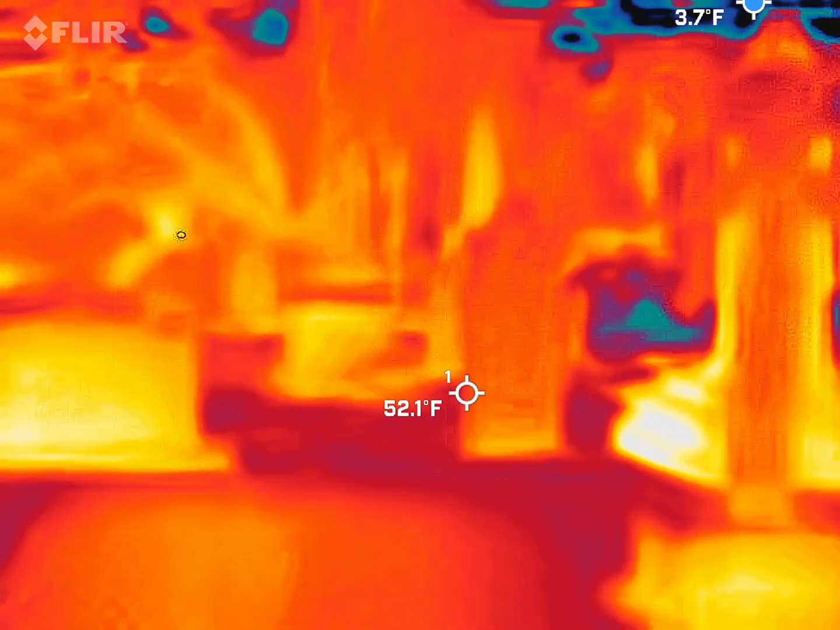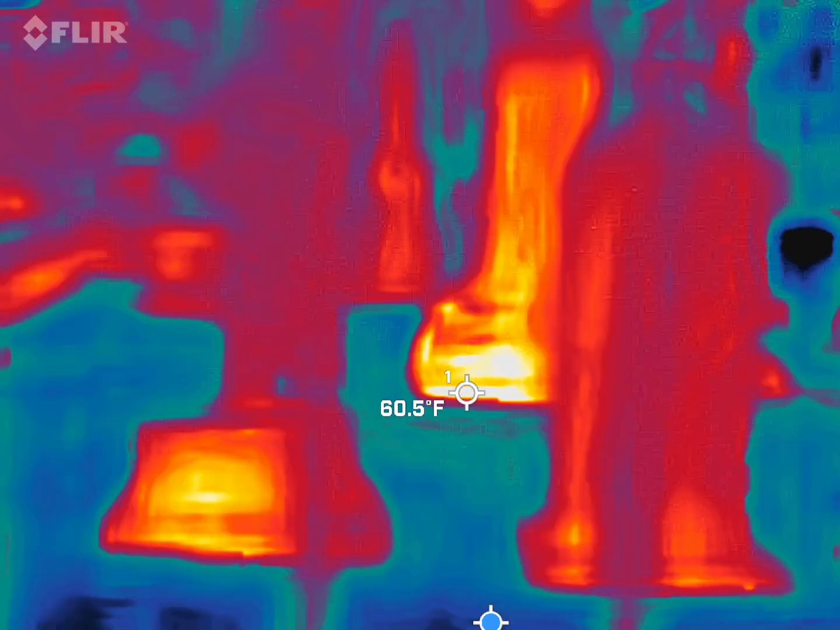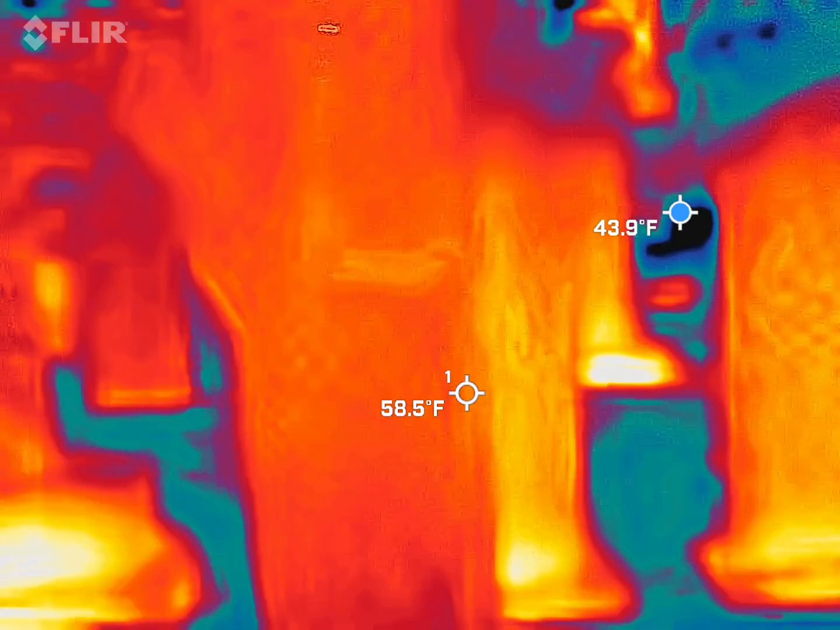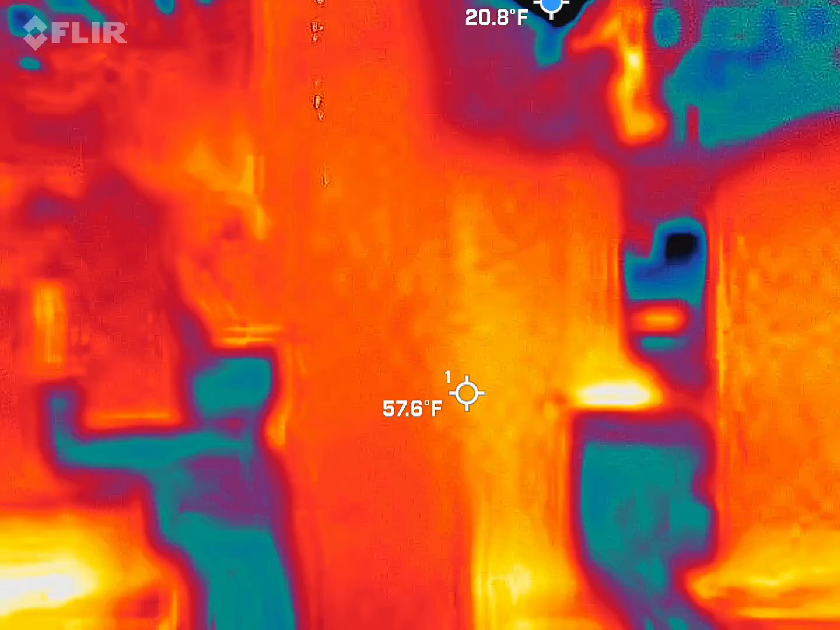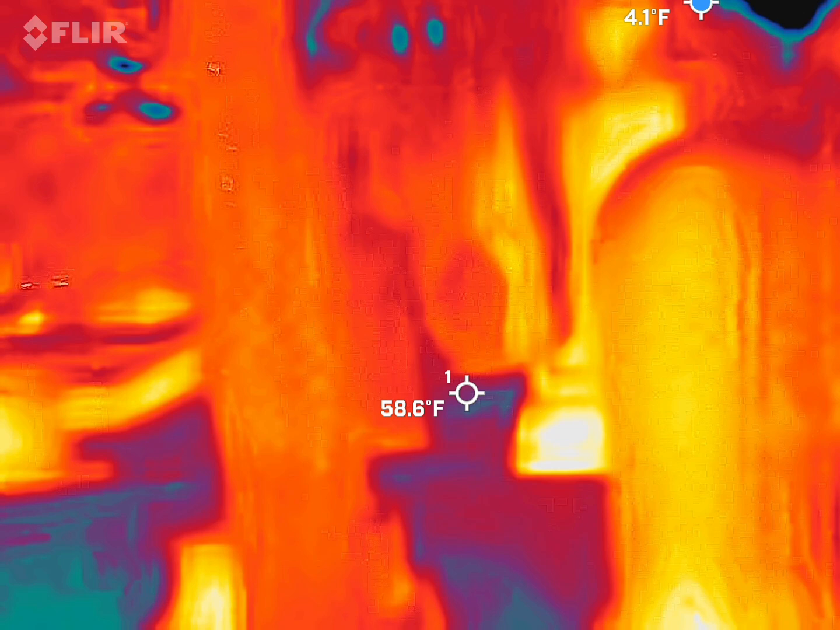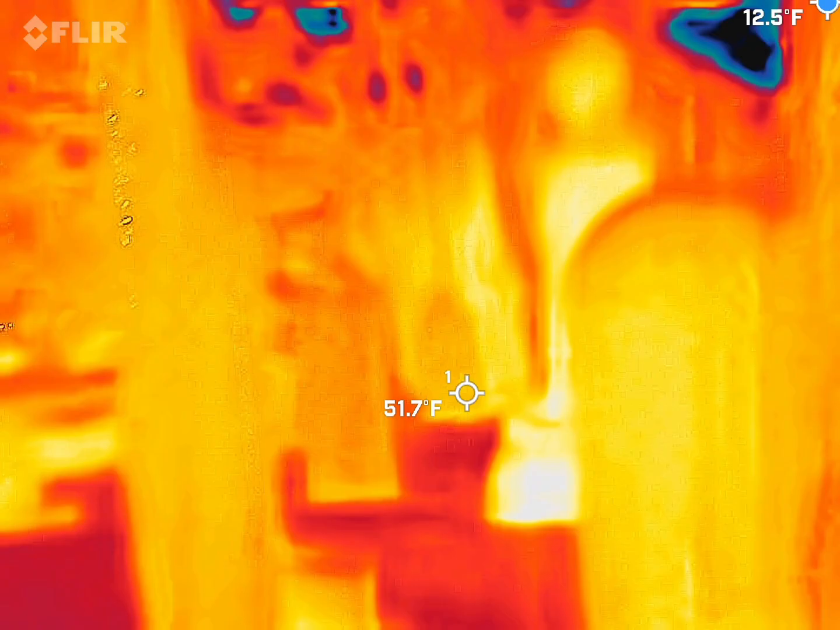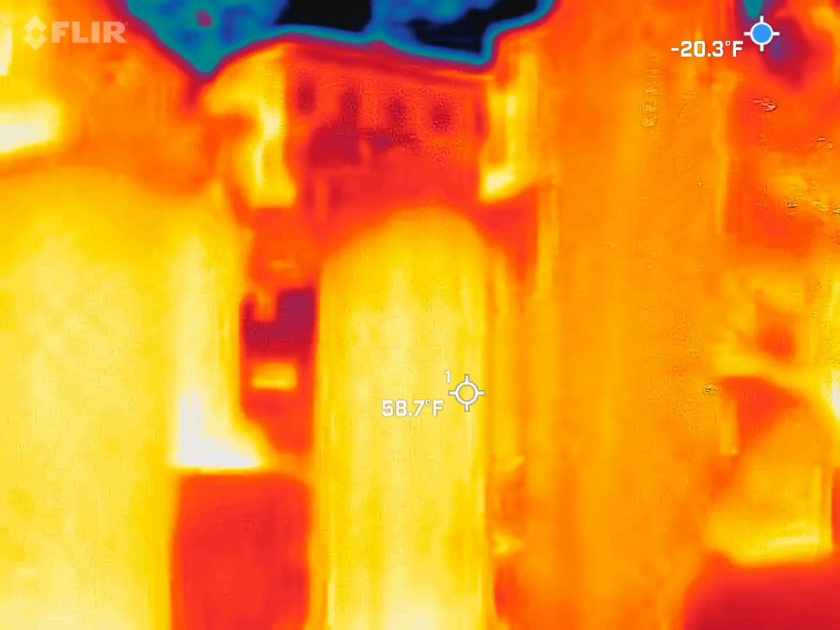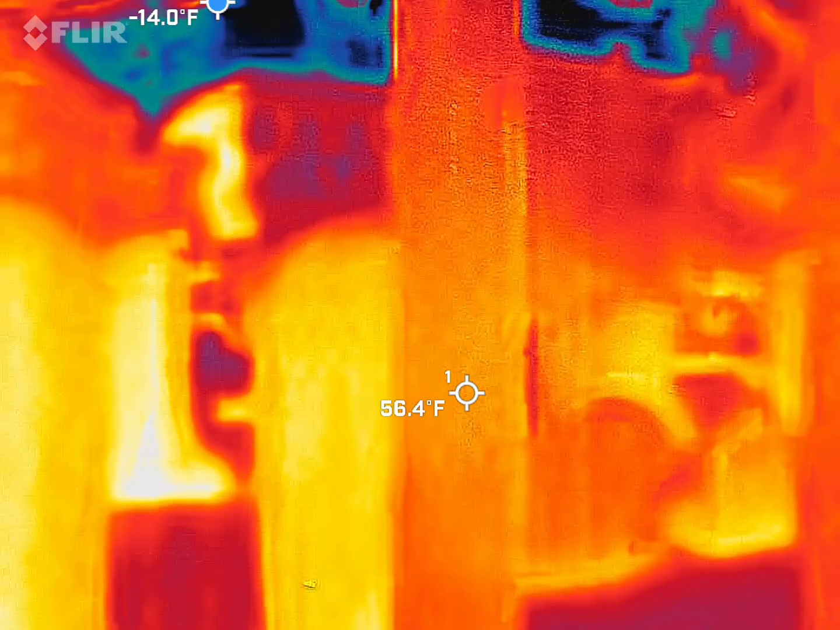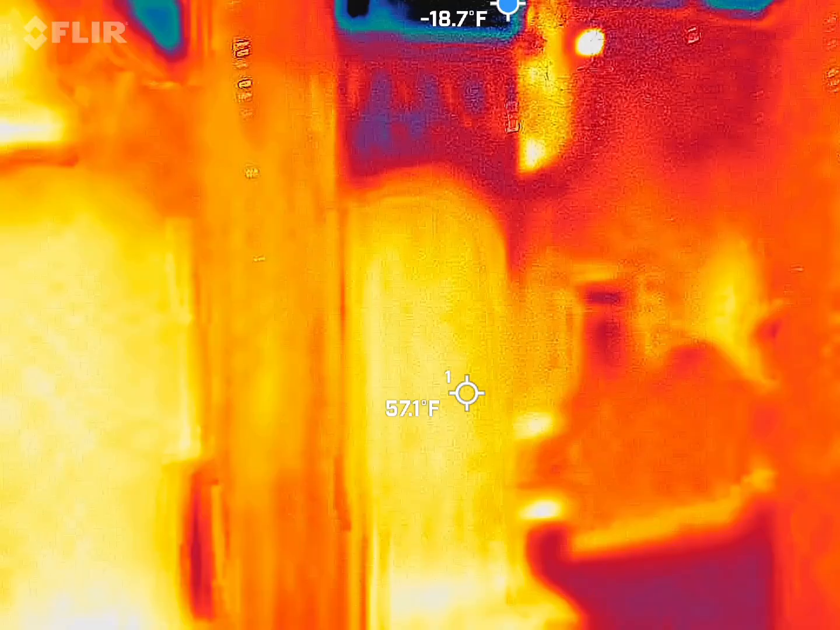How are we doing on all the other gear? Thermal imaging a cemetery. Hold on. That, and he said the back pieces like that would be the coldest area. You're looking for like 45 degrees. You hear anything? You want to hold it? Walk sideways here.